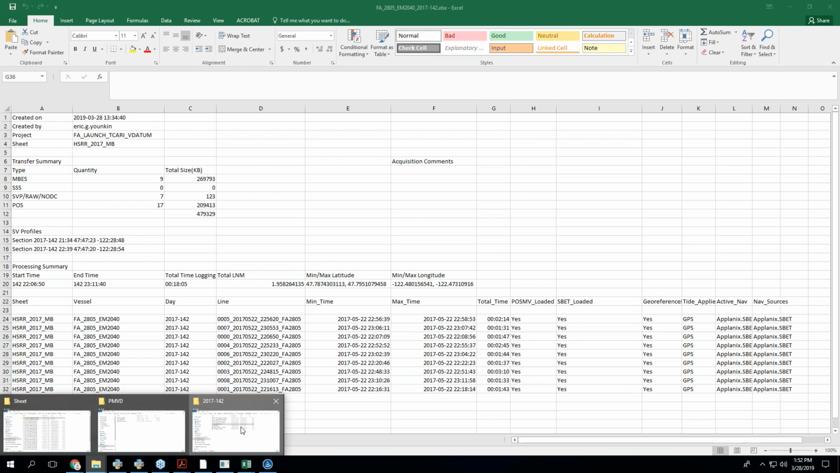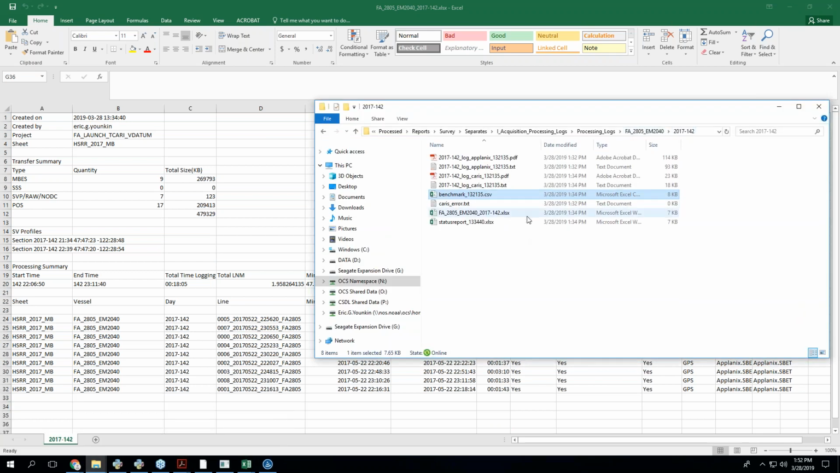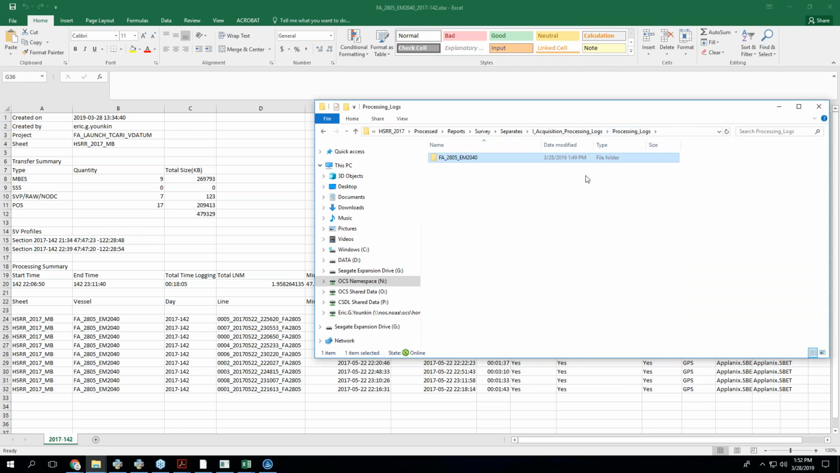Okay. So that's all the logs, I think. This is legacy. I'm going to get rid of this. All of your errors are going to show in here. Any other questions? None so far?